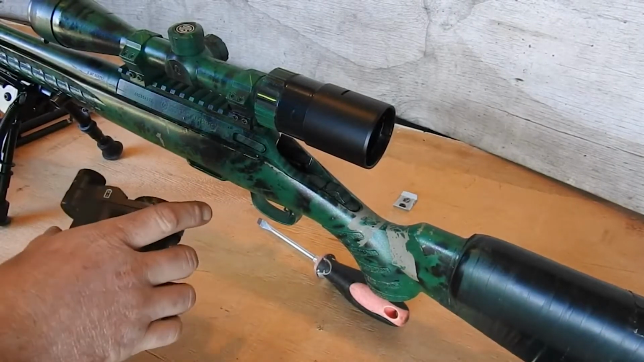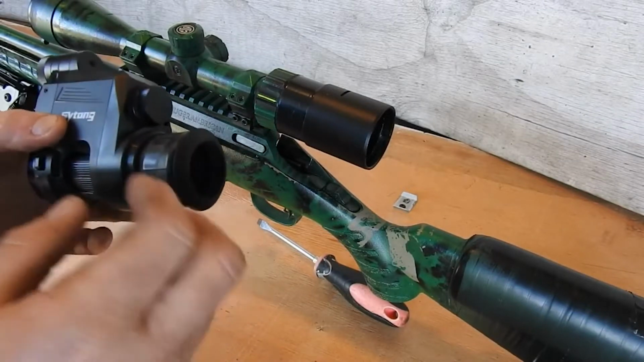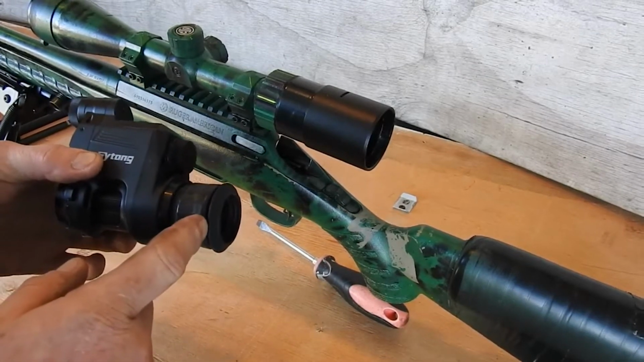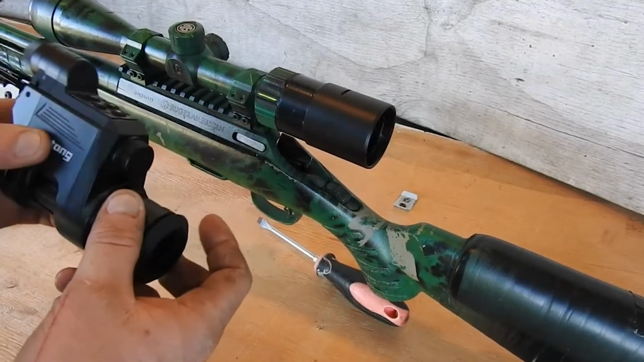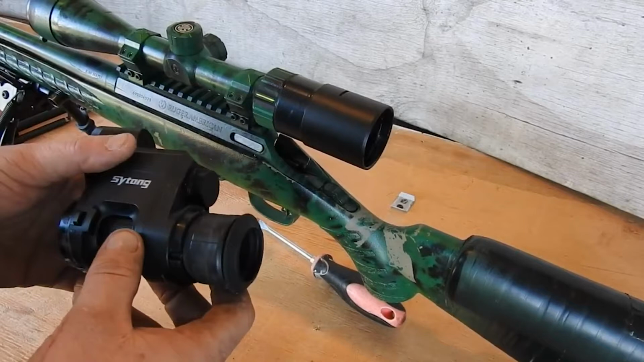Okay, Sytong HT66 setup. So I tried taking the eye cap off. It doesn't come off. It broke at all. So I've had to get a bit creative in fixing it. But that's right. So tips.